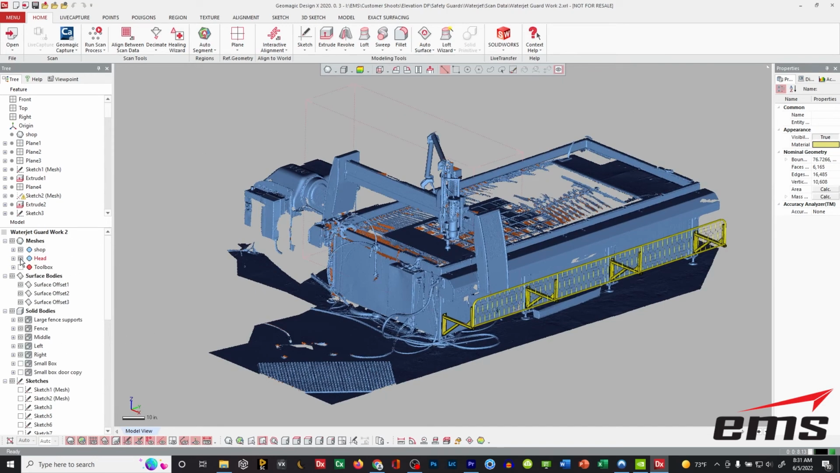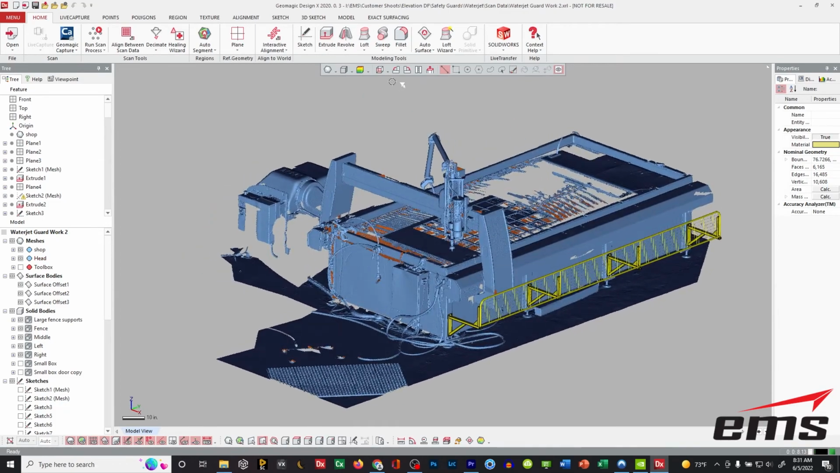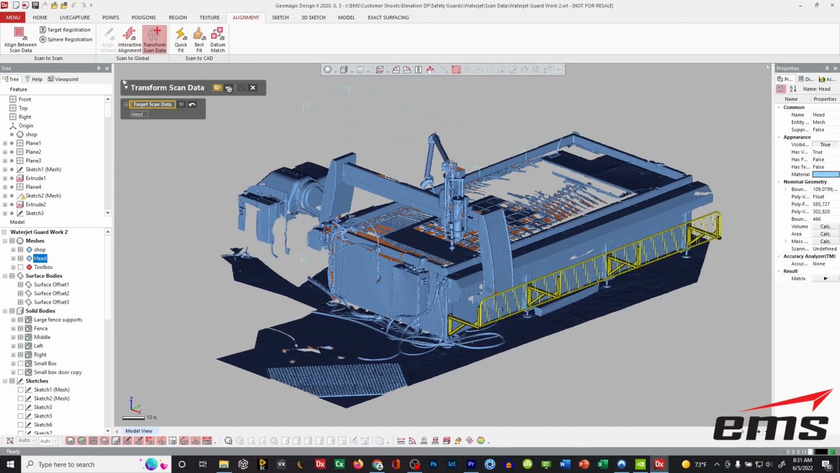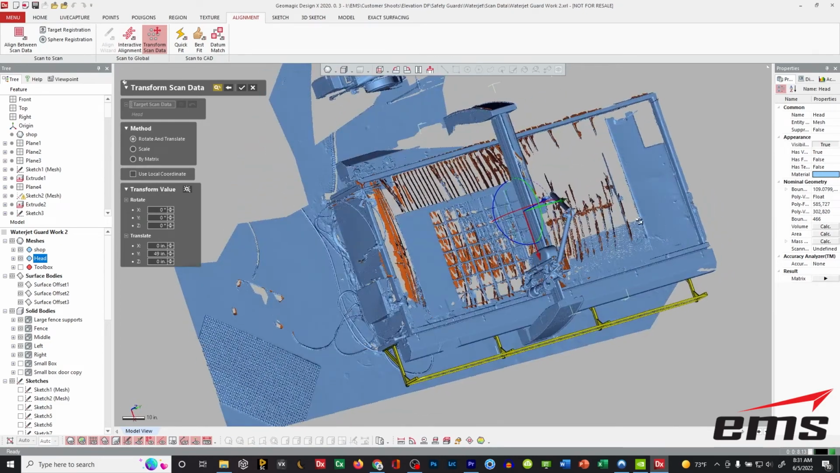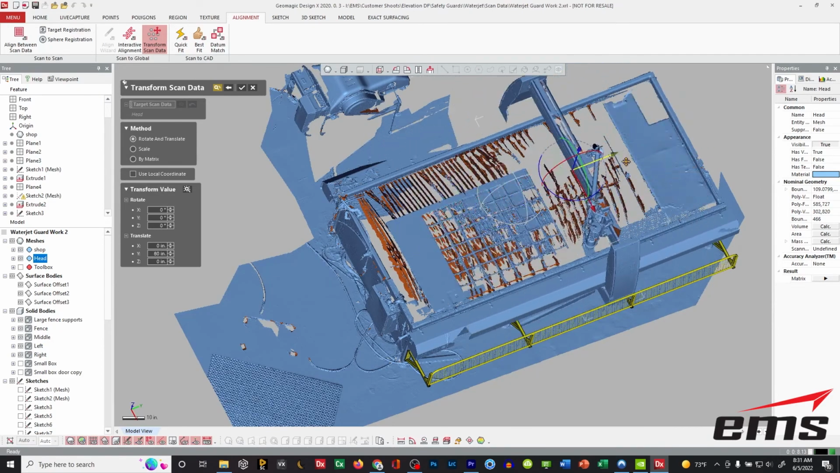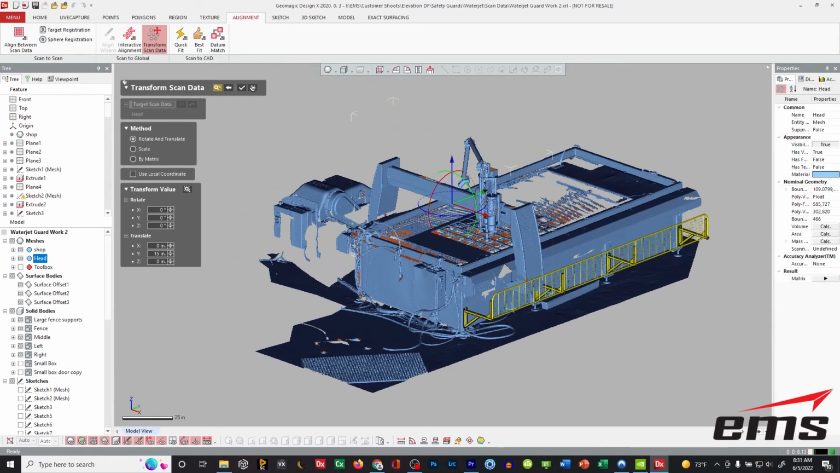Now, one of the things we can do that's pretty neat is we can separate scan data. So what I did, for example, is I separated the head from the machine, and that will allow me to basically move it around. So I'll just select it here and grab it, and I can just move it. So I can check for clearances, even just with scan data.